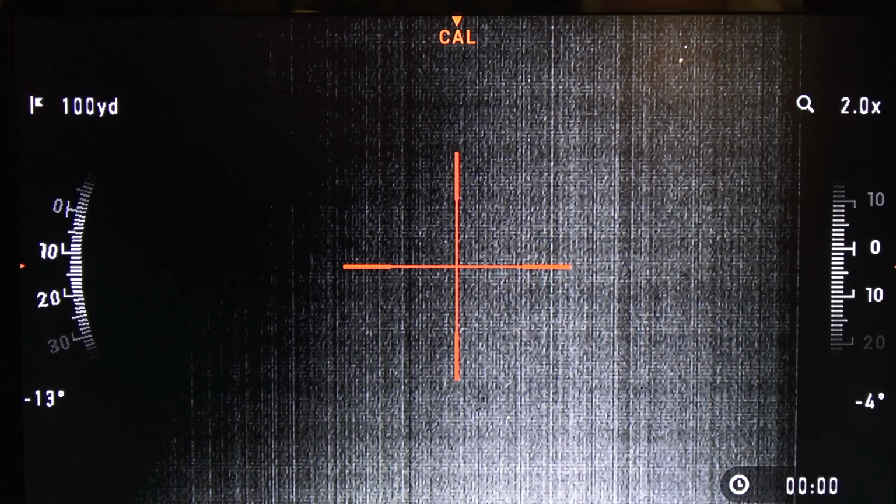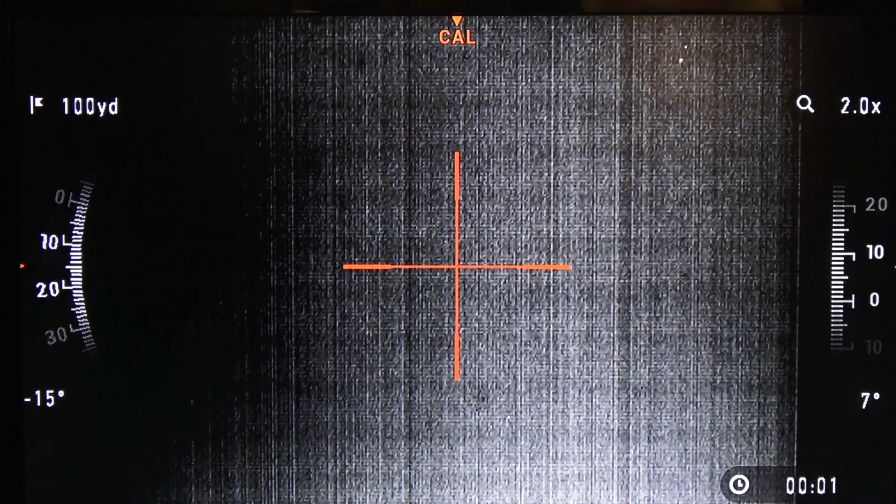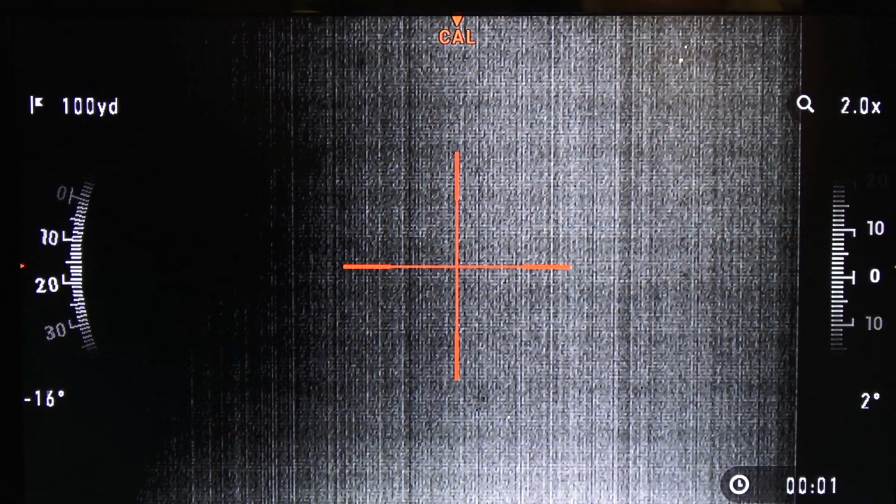Please note when you power up your Thor, first you will see the ATN splash screen, which we just did. Second, the reticle symbols on the black background, figure 1, which here is a picture of what I'm looking at.